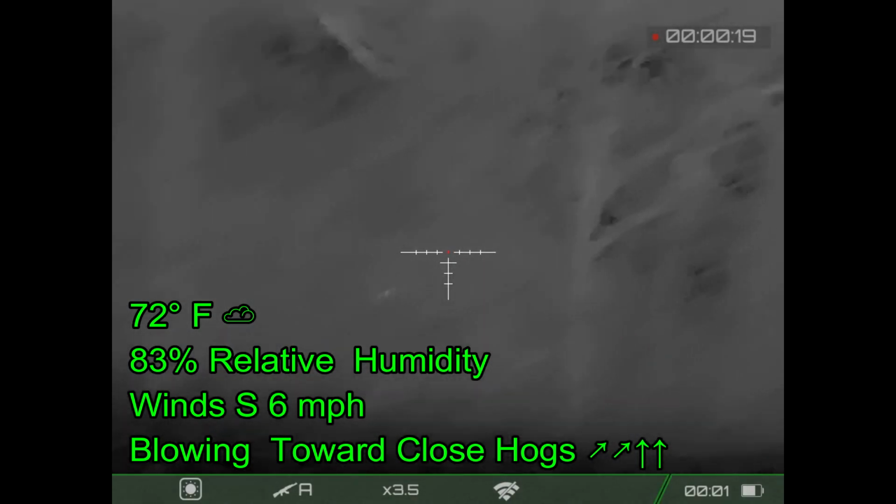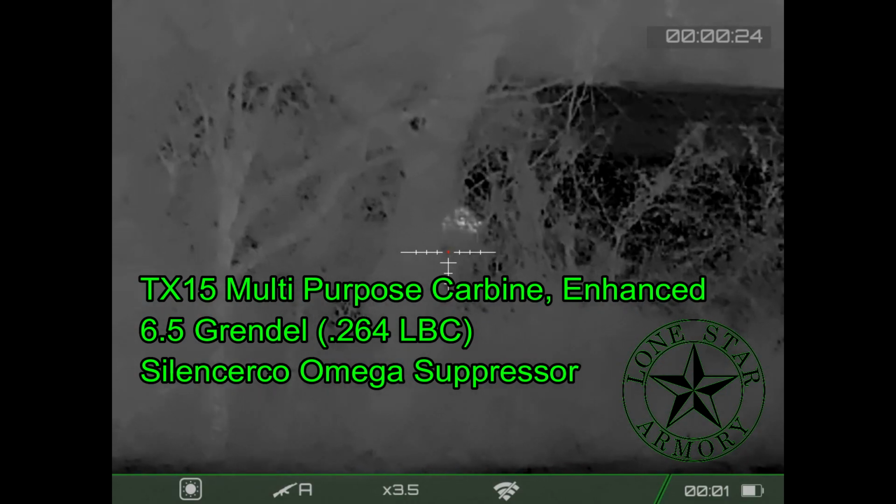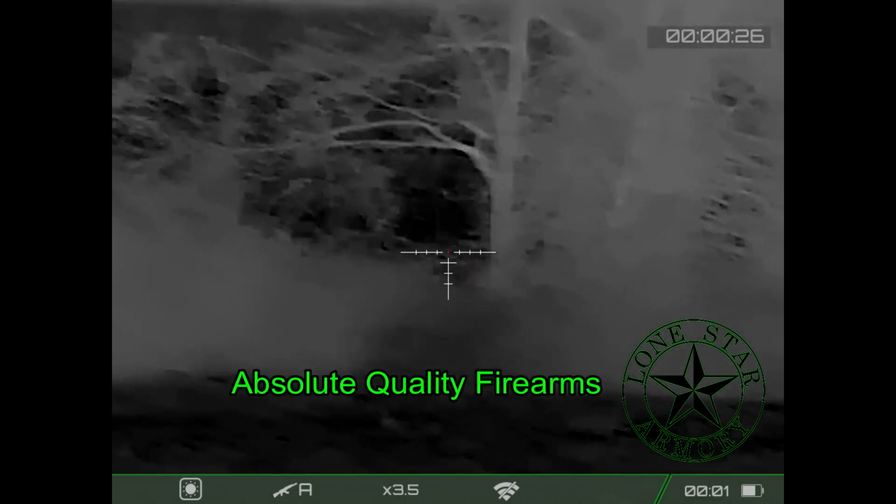That one was a male. I've got these two others coming in that I'd like to shoot with my TX15 Multipurpose Carbine Enhanced from Lone Star Armory.